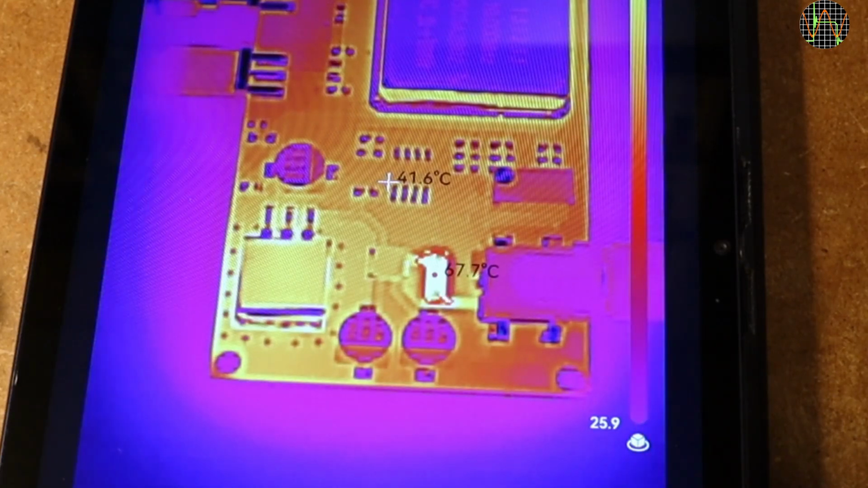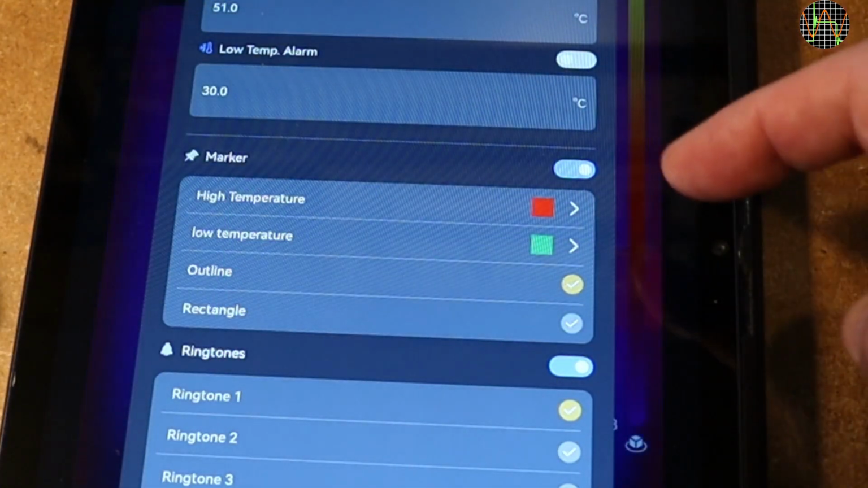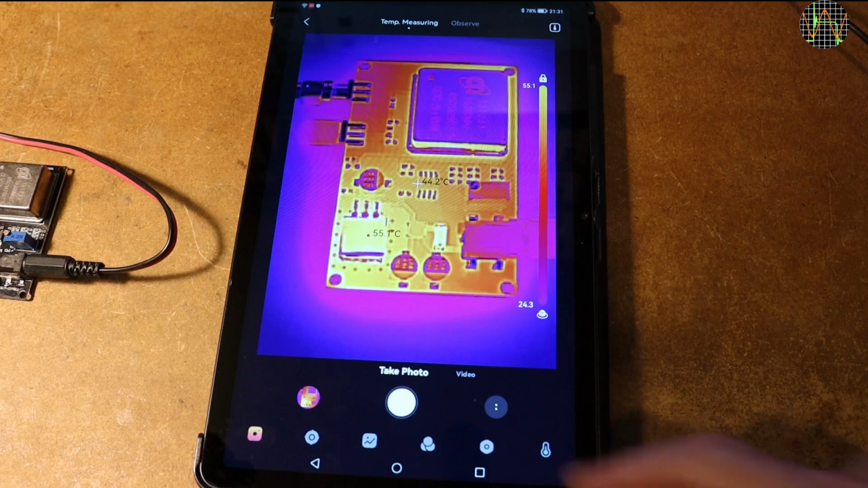After a while, the regulator gets hot and the temperature of the diode drops as the oven inside the oscillator box reaches its target temperature and the current is now just for maintaining it. Time to turn the alerts off by disabling it. You can take snapshots of the screen as photos, of course.